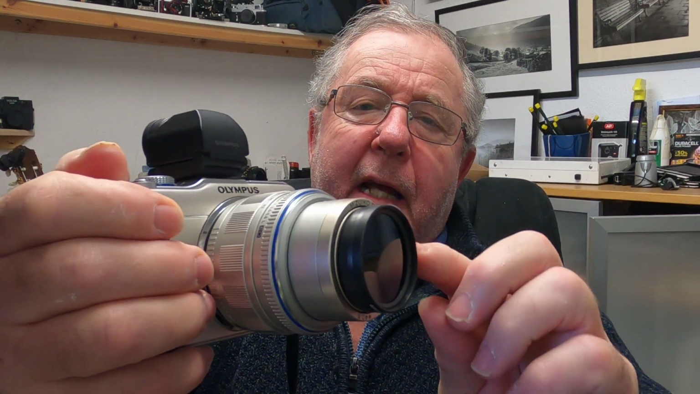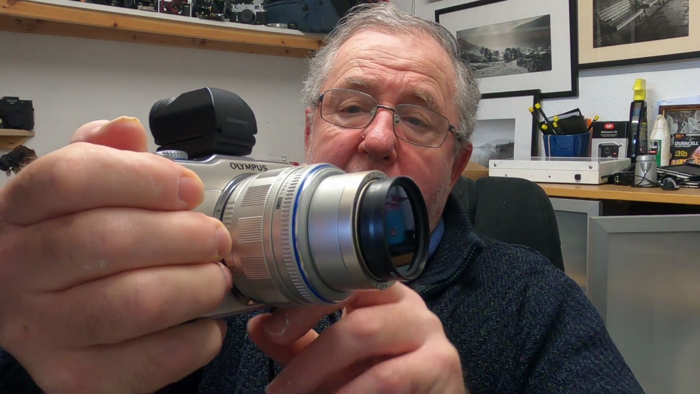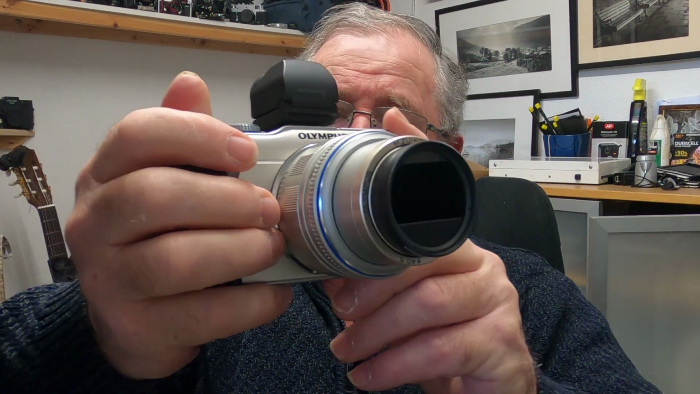I think it's a good way of using it because it means I can unscrew that filter, and if I want to buy a stronger infrared filter, I don't have to send the whole camera in for redoing and putting in a different infrared filter over the sensor. I just replace the filter on the front of the camera. So it's a great way of doing it. And I've had no problems with this camera whatsoever. It's an old model, but as I say, it does take some nice pictures.